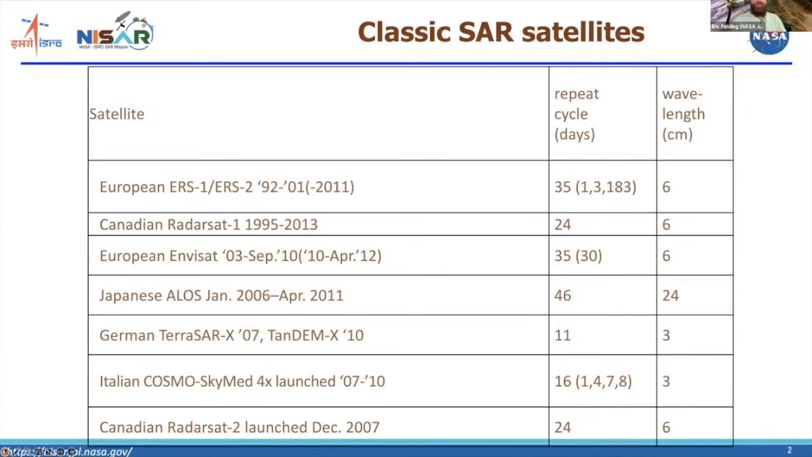TanDEM-X and TerraSAR-X were operated together in bistatic radar, where the signal was transmitted by one and received by both, to make a global map that's now the basis of the Copernicus DEM.